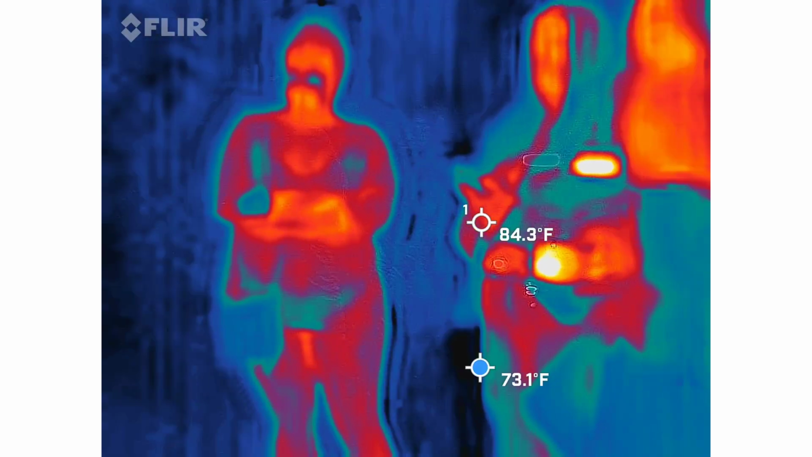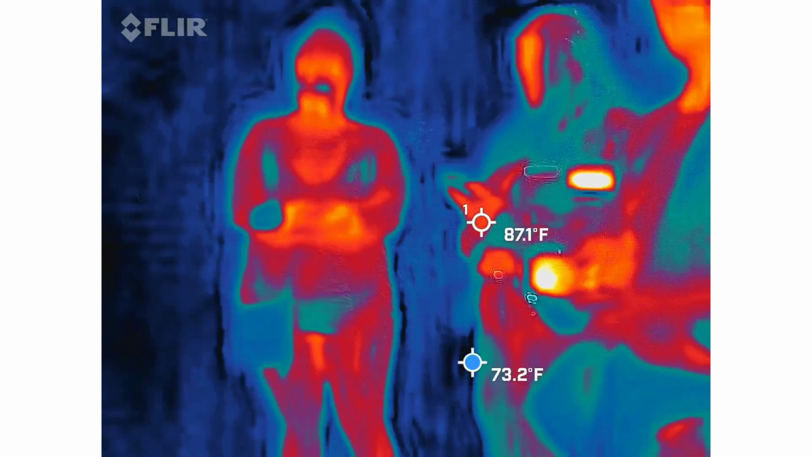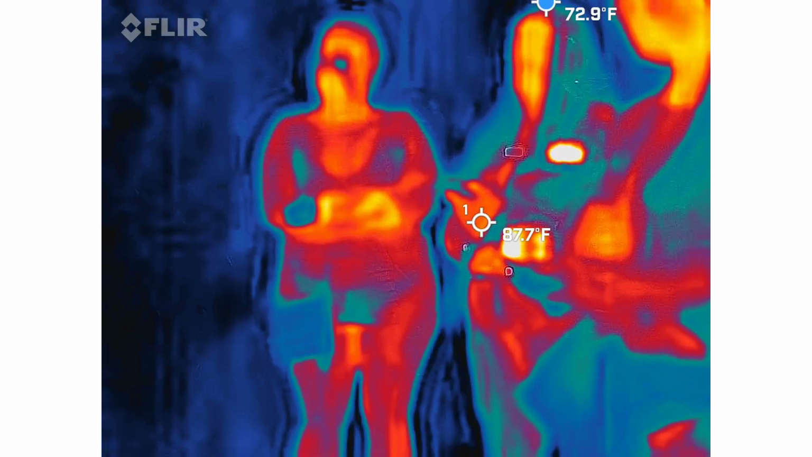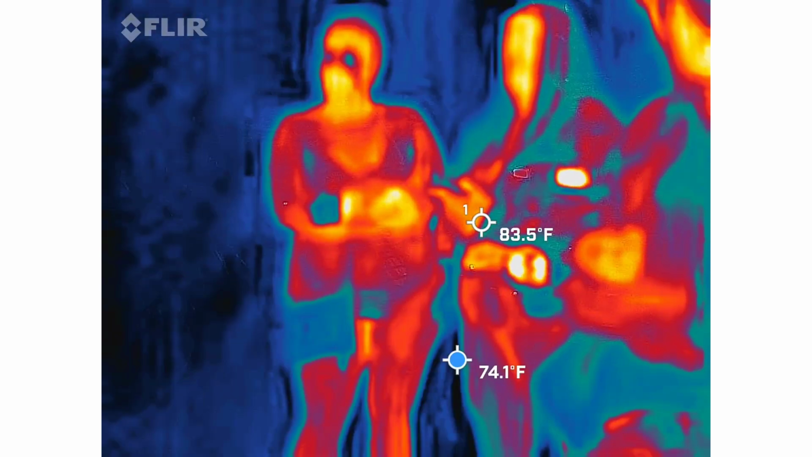So again, remember the lyric, drop it like it's hot. Yeah. My husband. Caitlin's husband. Megan's husband. Who knew? Well, maybe it's both. Right?